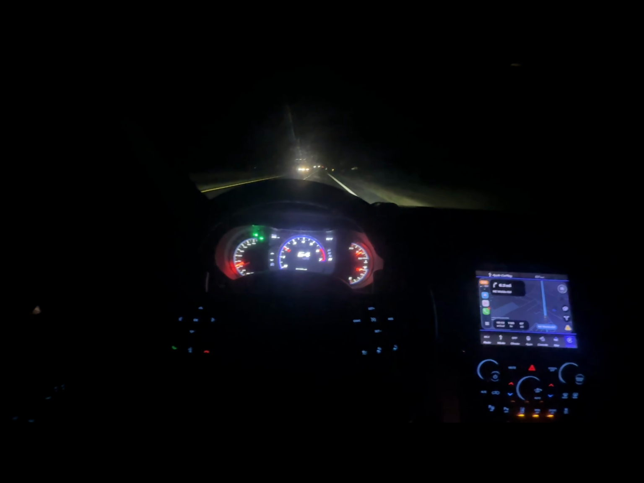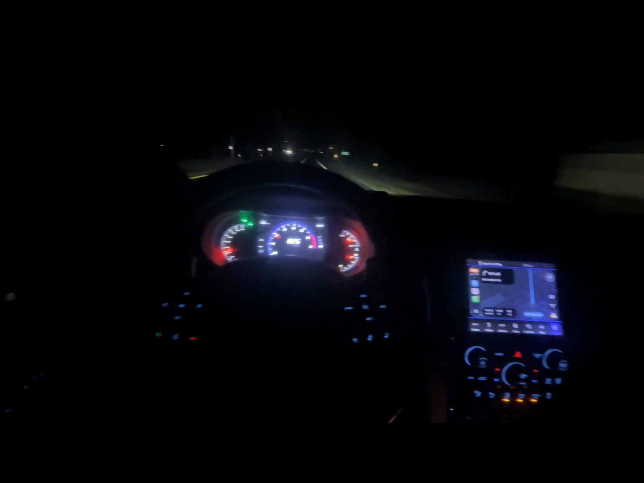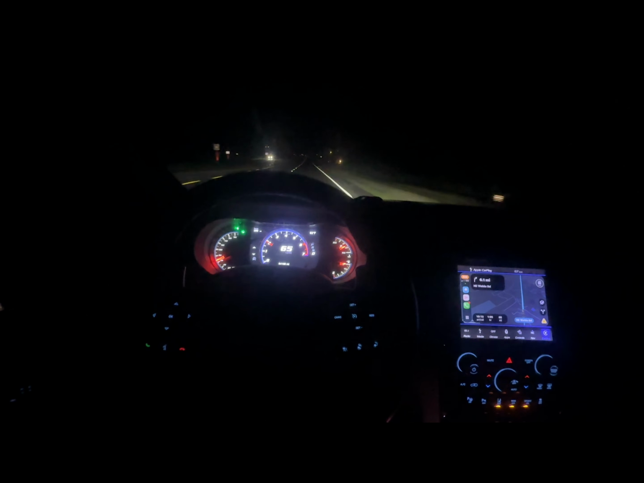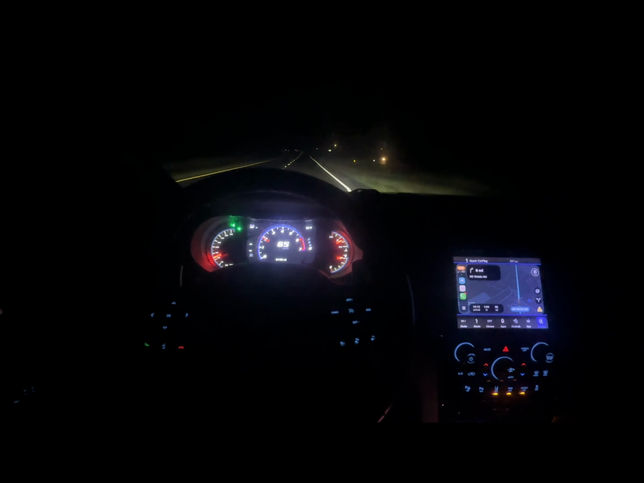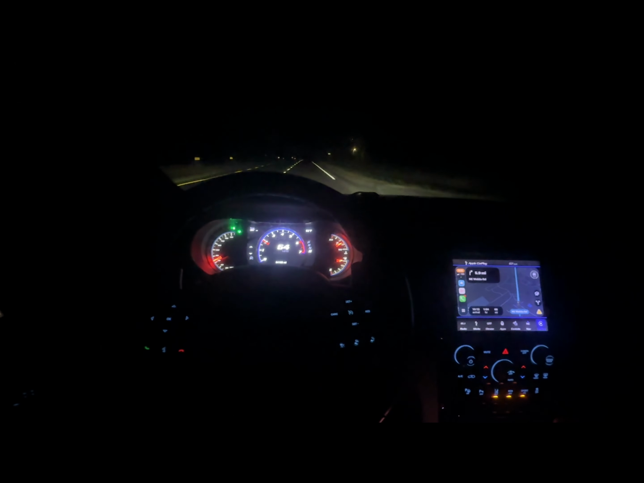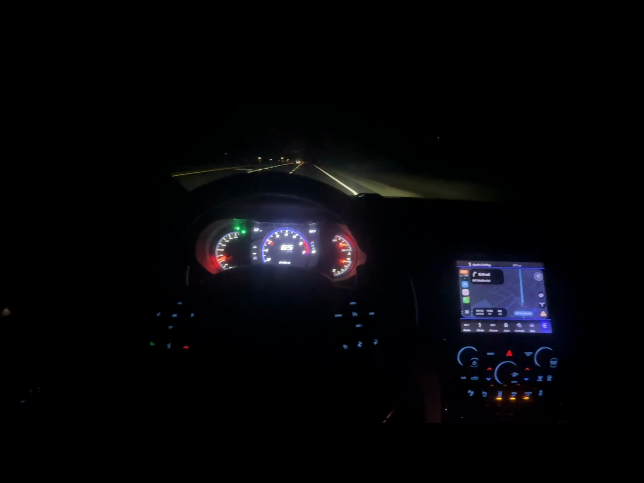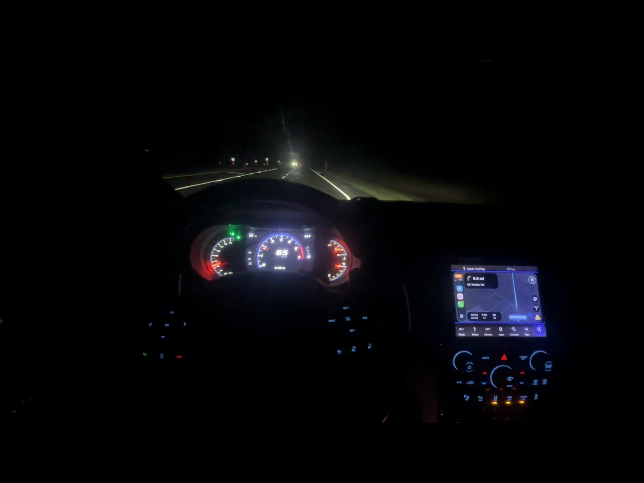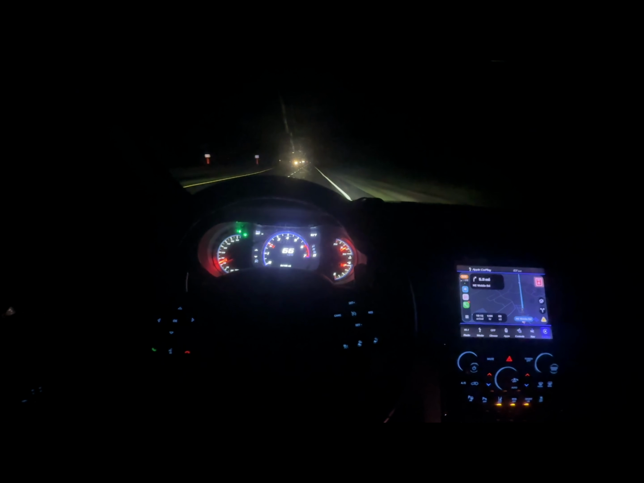But what's crazy is it's going up on sport mode, so I'm not really saving gas. I don't know why it's going up. Probably when I start pushing it, it's gonna start going back down. Right now I'm just cruising. It's a long stretch of black road, nothing but road. You'll see a car here and there. If you really wanted to test your limits, it's that road.